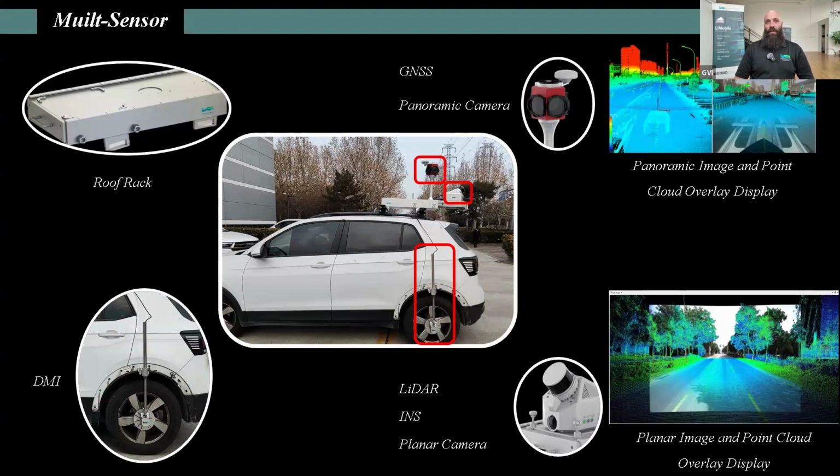In the system itself, you would receive a roof rack. You would receive the panoramic camera, so the Ladybug system, which allows for panoramic image and point cloud overlay display. LiDAR with an INS and a planar camera built in, which also allows for planar image and point cloud overlay display, and an optional DMI if needed.